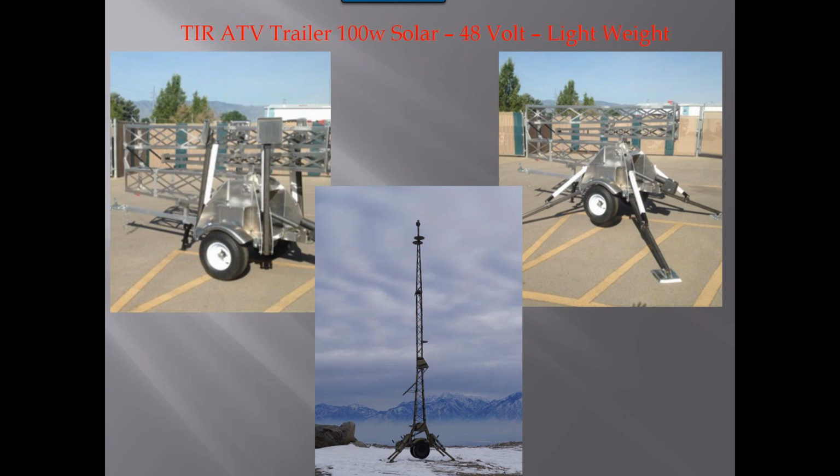But the outriggers that this particular unit has are extremely stable. This unit we've had in winds of 70 miles an hour, and it did just fine. So this unit can also withstand some really powerful gusts with wind tension. So again, a very lightweight unit.